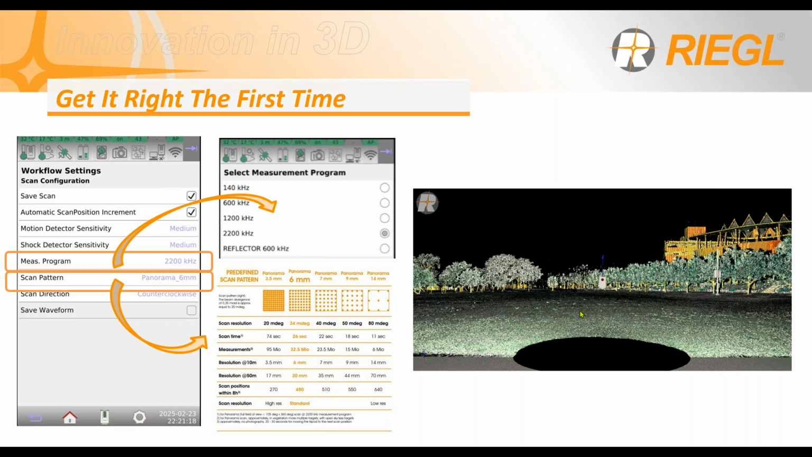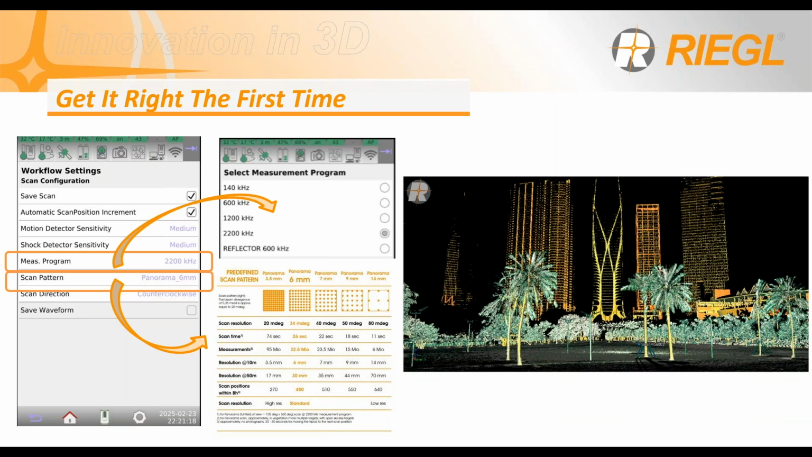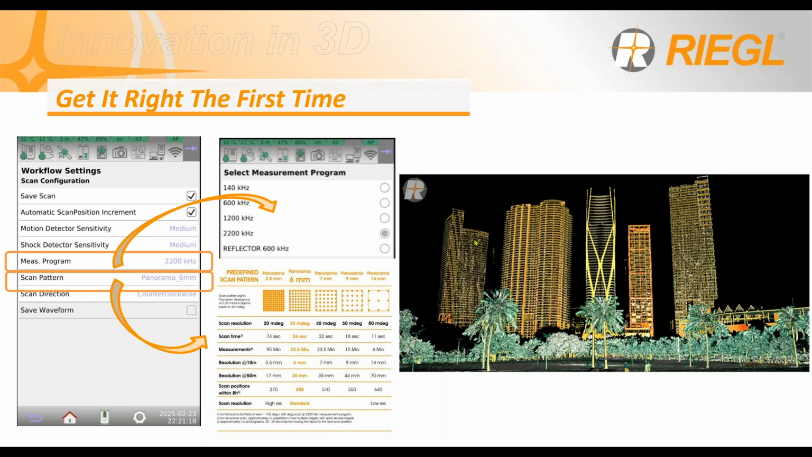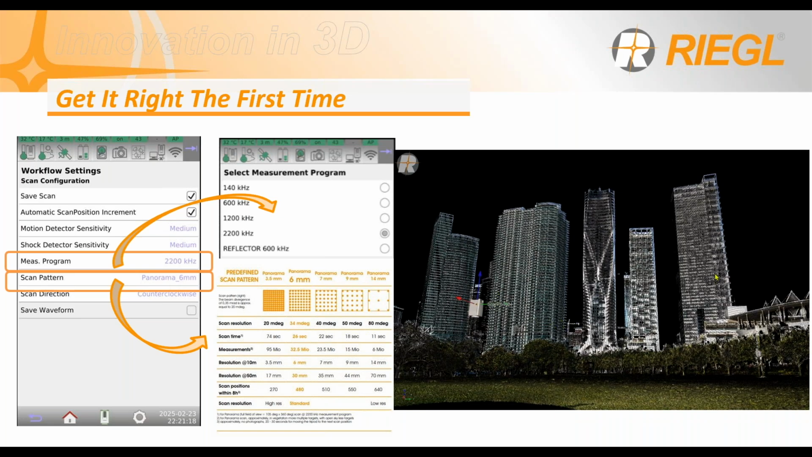And you're going to see how buildings start appearing, right? So this is the 1200 kilohertz. This is the 600 kilohertz. Now you start seeing the details, and this is the 140 kilohertz. Now you can see even cranes behind the main buildings, the main skyline.